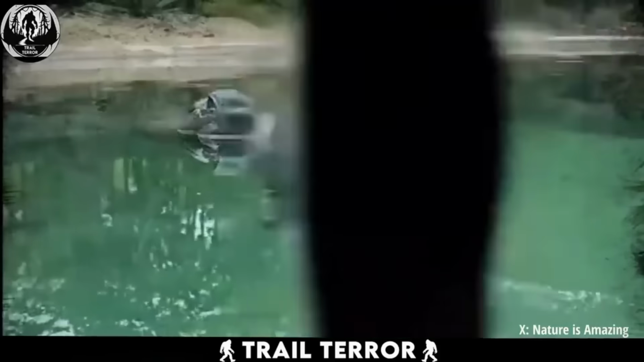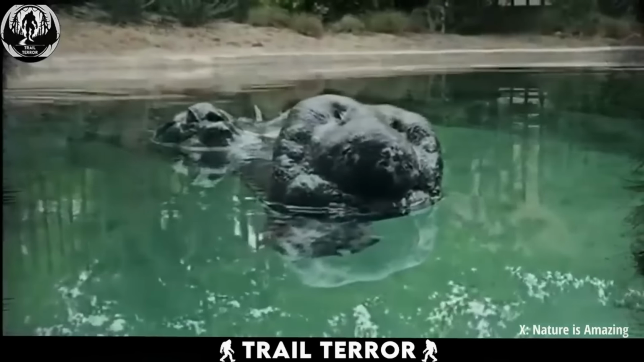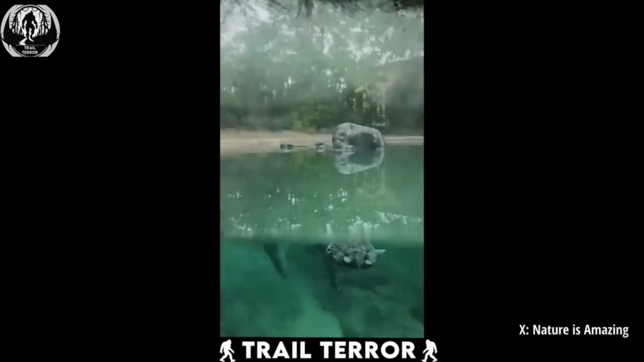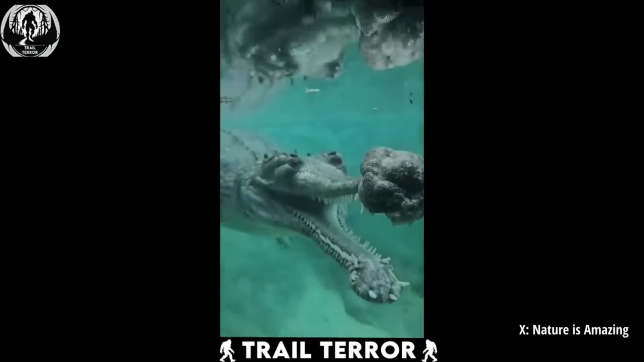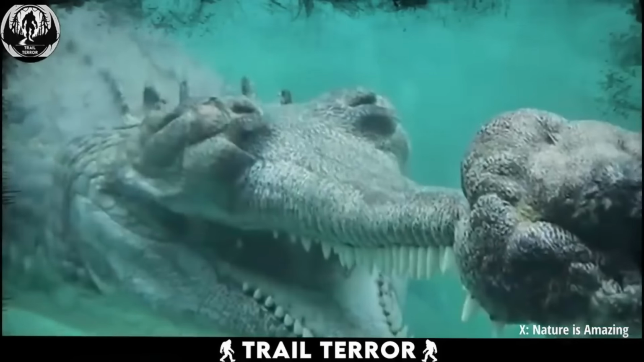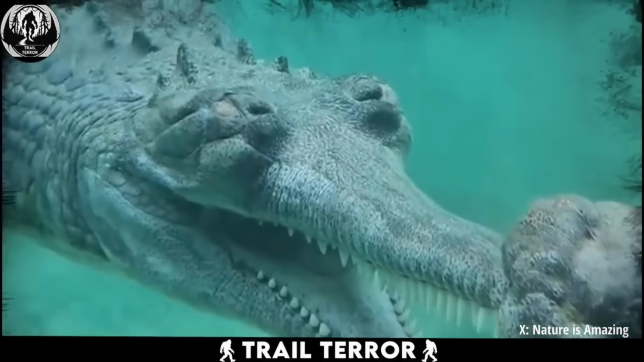As the clip begins, you're looking at a peaceful pond with what appears to be a large black rock sitting right in the middle. Harmless, right? But then the cameraman dips below the water and our souls nearly leave our bodies as we realize that rock is actually part of a massive crocodile. It's like this monstrous creature was lying in wait, perfectly still, like a trap set for an unsuspecting victim.